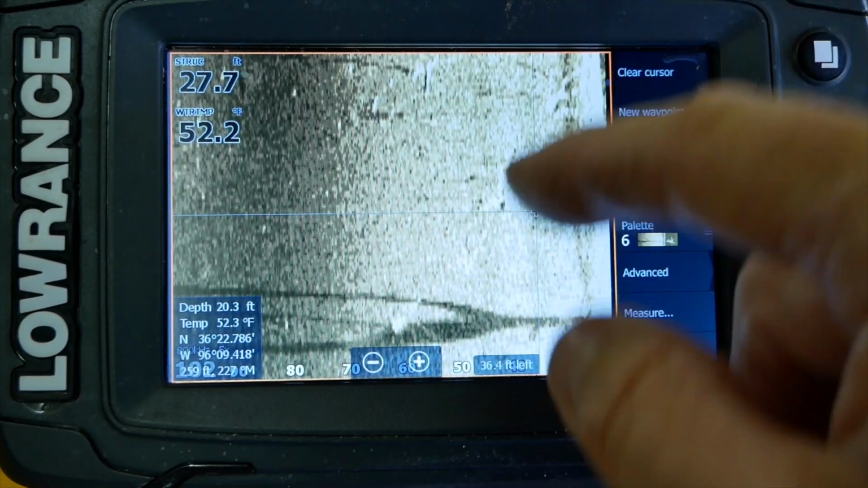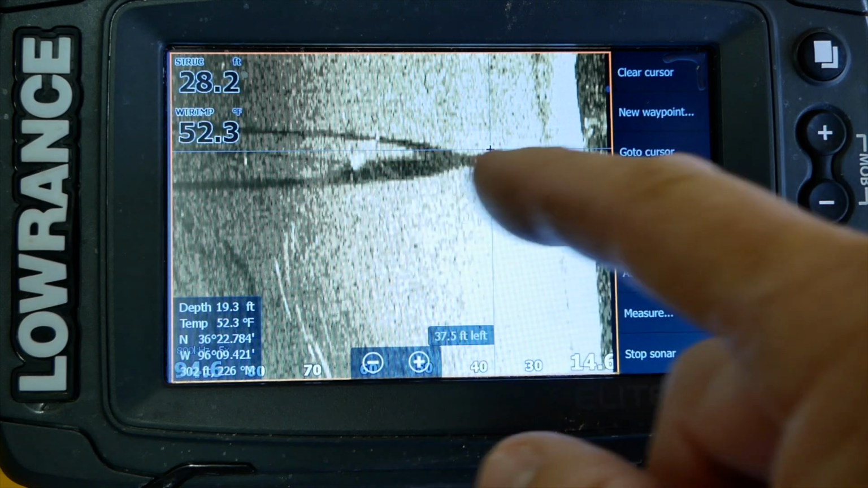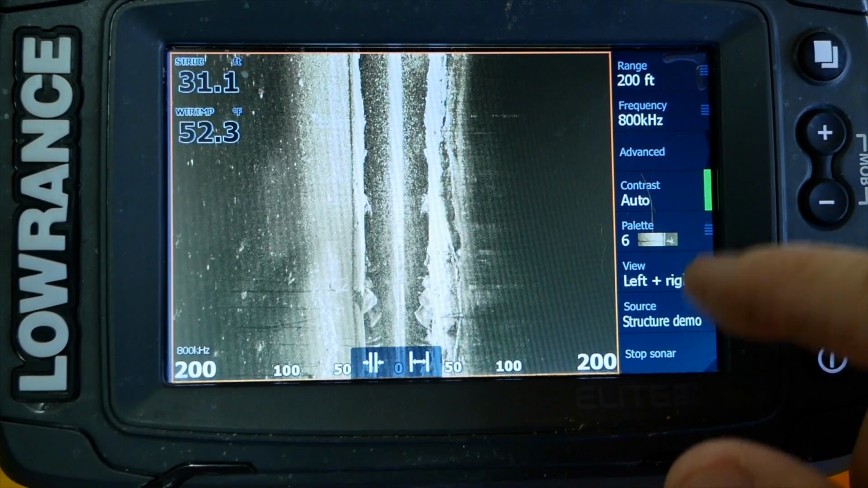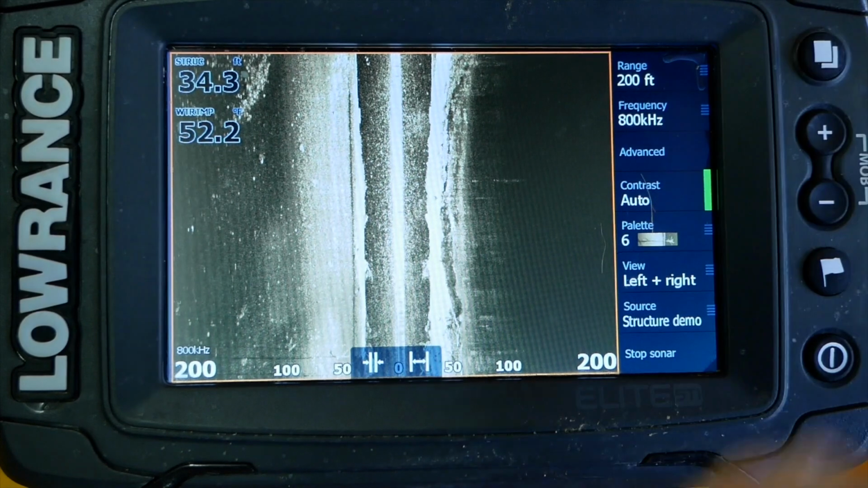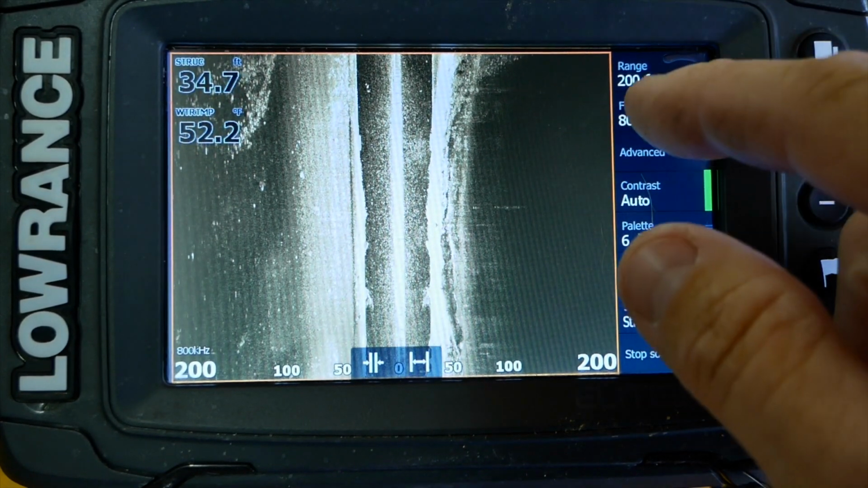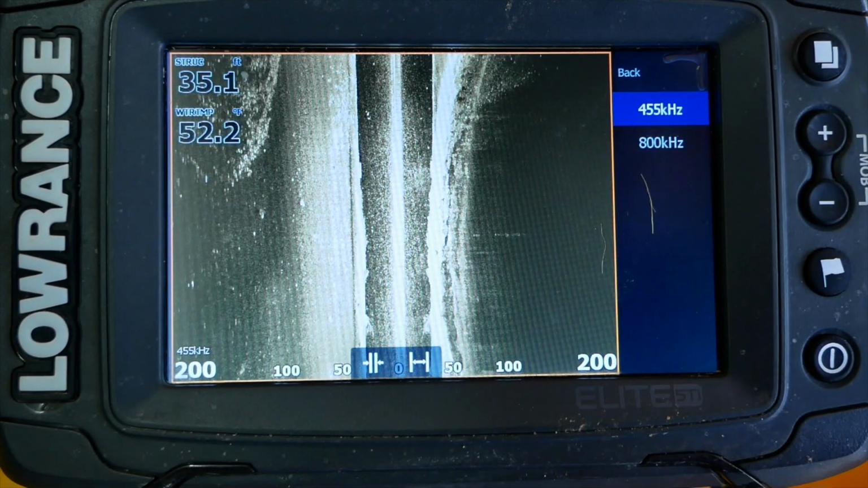You see then tree laps, like here's something laying down in the water, a shadow of something right here. Contrast, you leave that on auto, that'll be fine. And let's see, I think that's about it. We'll turn this back to 455 for now.